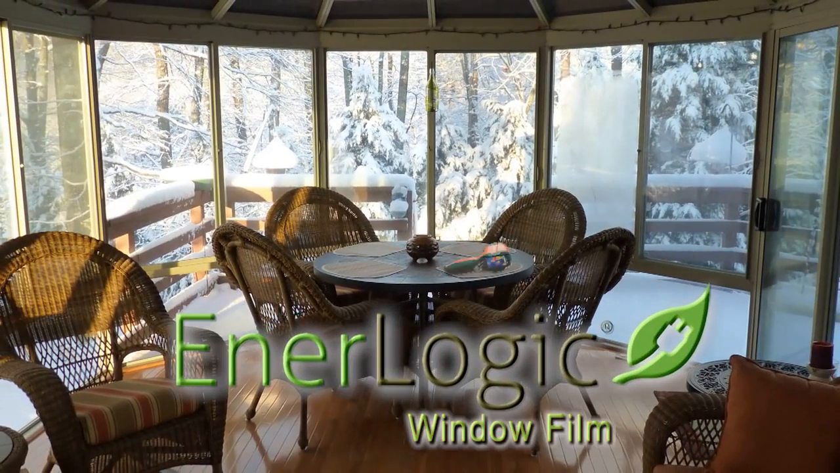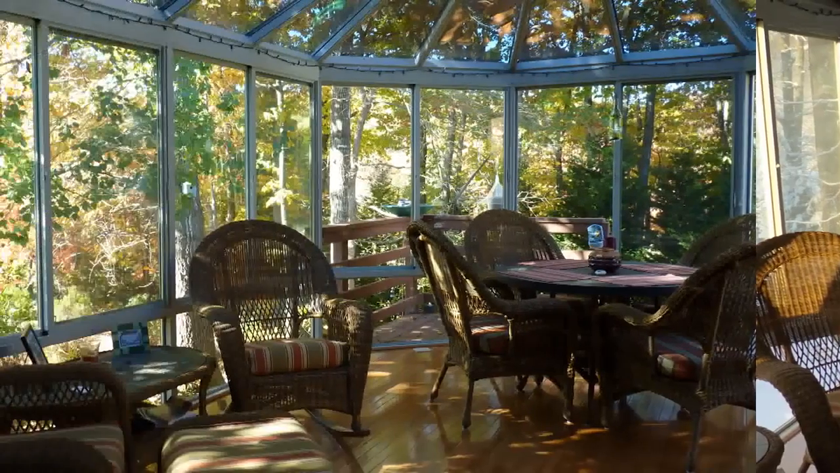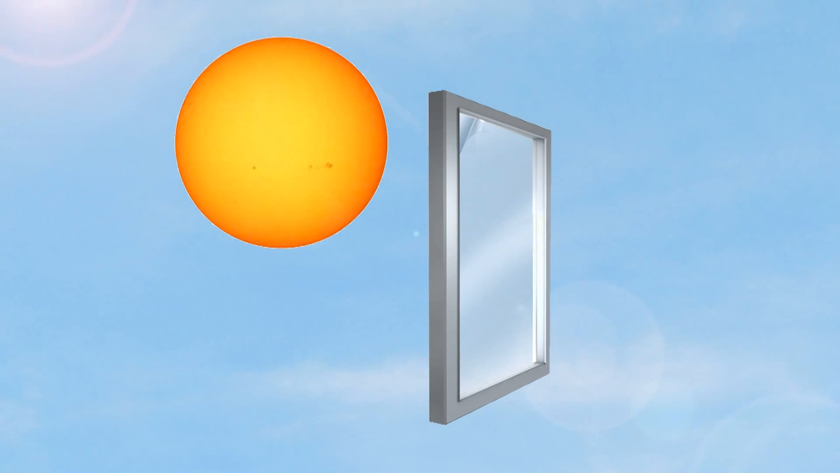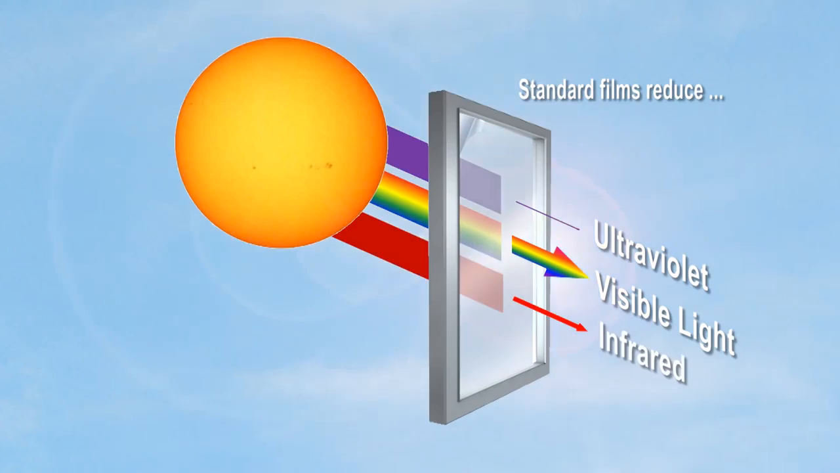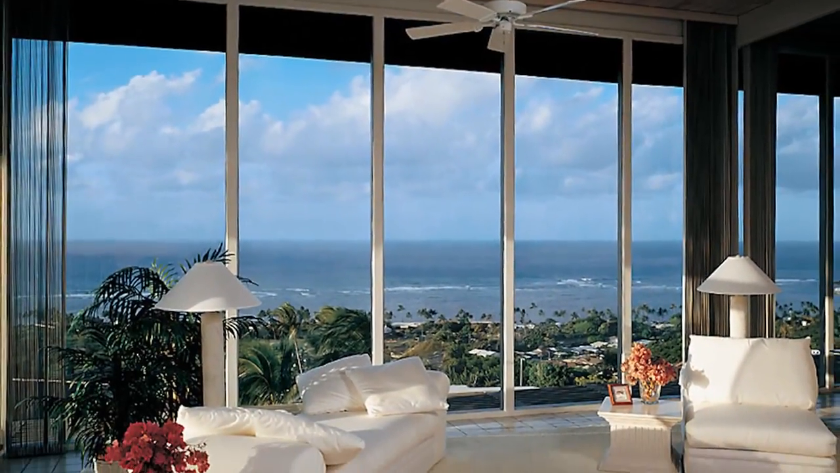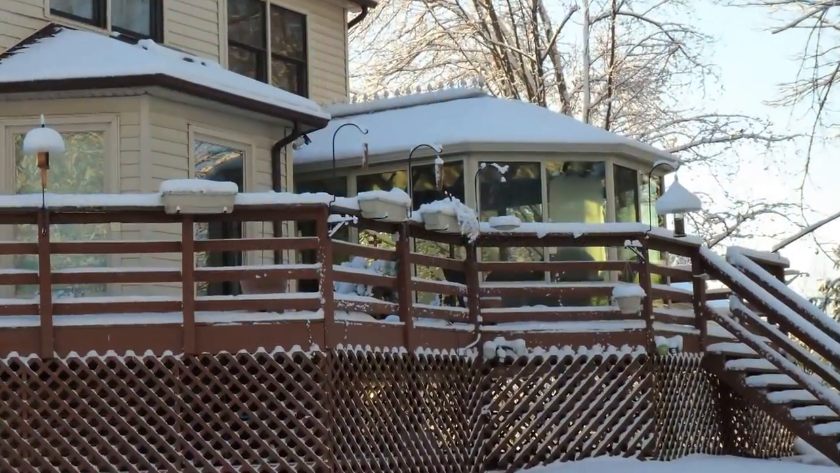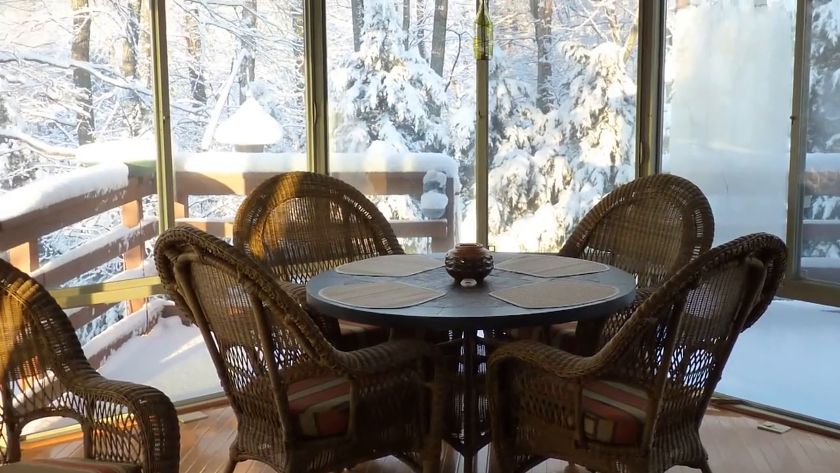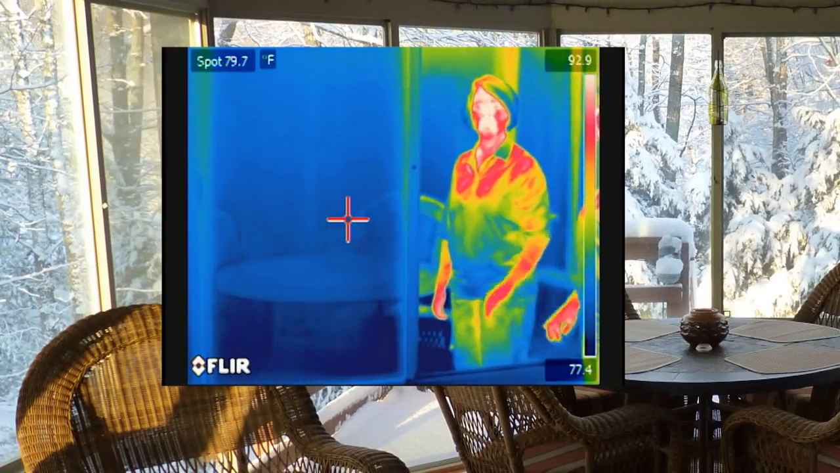EnerLogic window film, using a thermal camera to see unprecedented energy-saving performance. Traditional high-performance window films have for decades performed well the important job of controlling solar energy, blocking ultraviolet light, reducing heat and glare, and improving personal comfort levels in homes and businesses. But to date, none have been able to do much to improve the non-solar insulation value of the window system. There have been a few low-E films, but none to match the extreme insulation performance of EnerLogic.